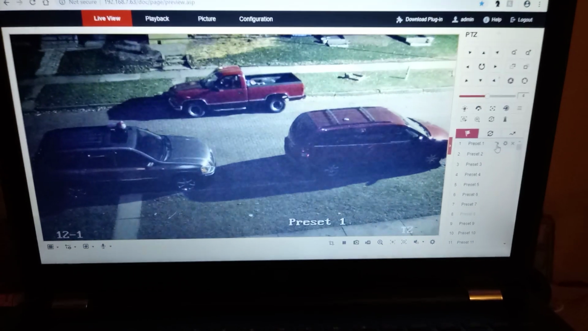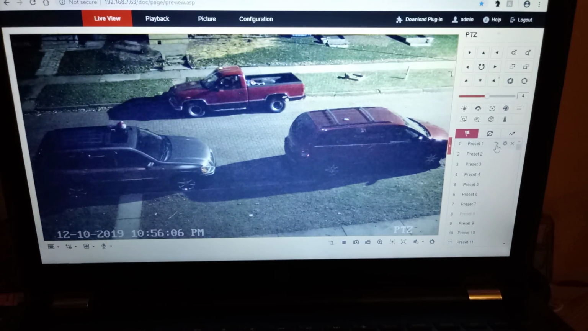This camera has many functions and many options. If you choose this camera, you're going to play with it for quite some time to fine tune it to get it how you want for what you want. But out of all the systems I've done so far, all the homework, all the research, this camera is superb. Great.